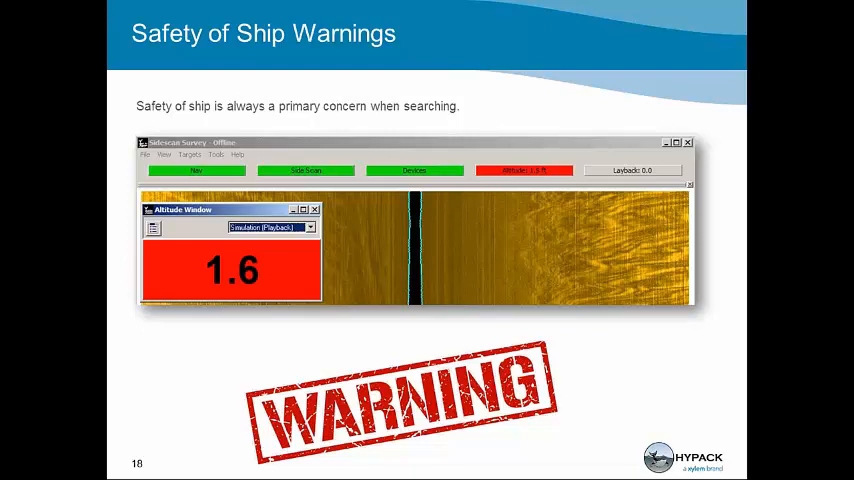The altitude window shows us that the depth below the sonar is only 1.6 feet. That's also indicated at the top right in the red box. It says altitude 1.5 feet. You'll see the three green bars, the nav, Sidescan, and devices are all green. This indicates to the operator that all the sensors are coming in properly, and although we are in a very shallow environment and risk damaging our sonar, we are collecting good data.